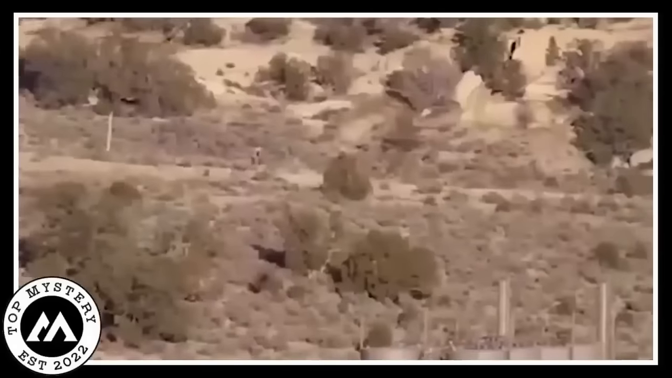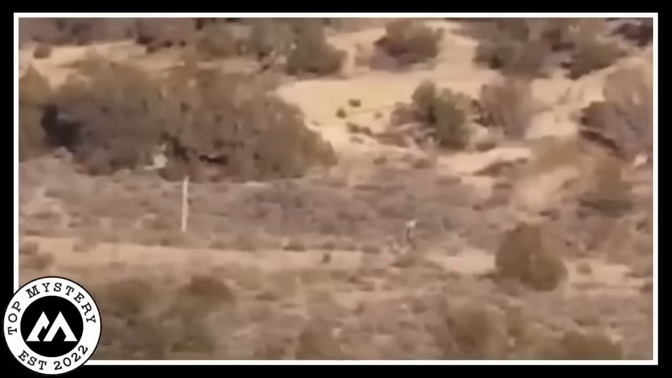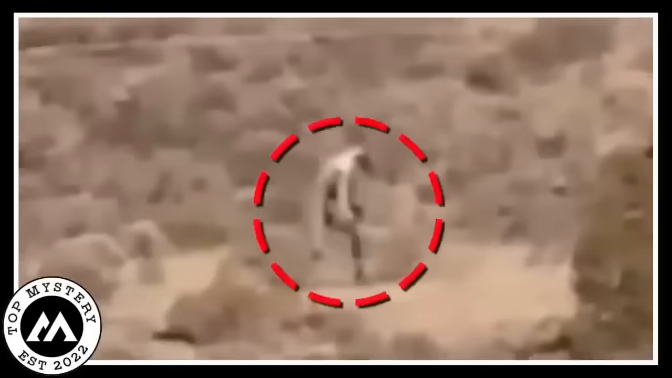Who would have thought that in the middle of the desert you'd stumble upon something so strange and fascinating? The story of this desert critter is spreading like wildfire, and everyone is hooked on finding out more about this unexpected mortal-like resident of the sandy wilderness in Portugal.